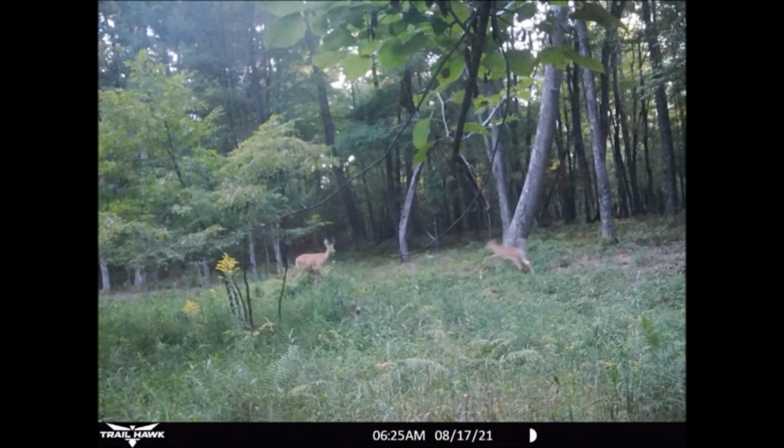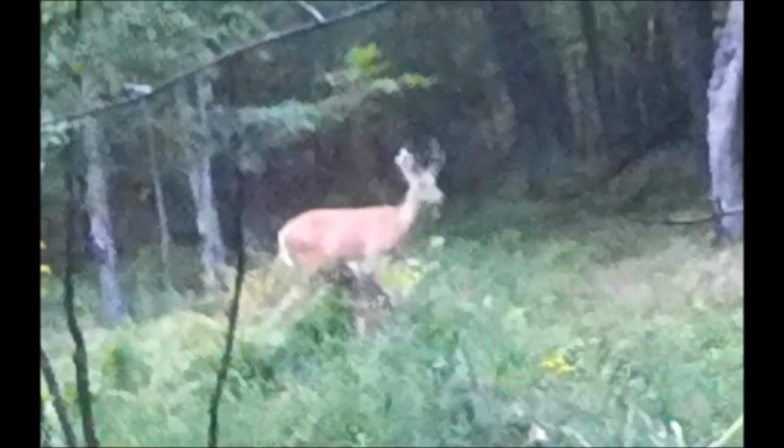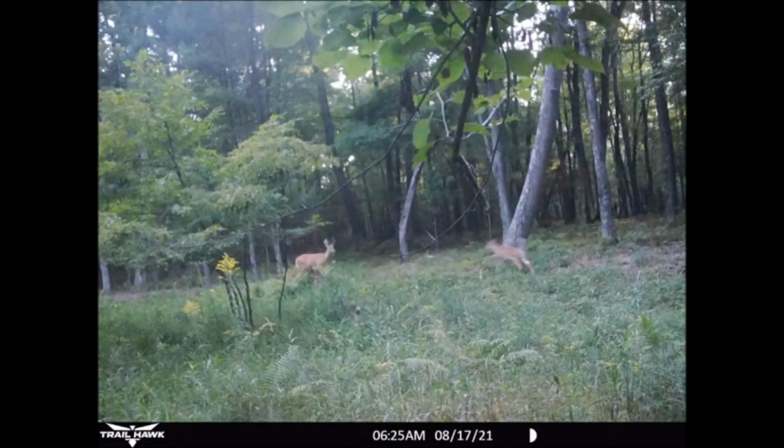Now talk about a buck pause on our acreage. This 6-point buck is the only, yeah, you heard me right, the only buck to show up on our trail cams in August, appearing on the 17th at 6:25 a.m. The last buck activity was on July 20th. That's 27 days without any bucks on our 8 trail cams. And with this being the only buck in August captured on film, it totals 1 buck over 42 days that shows up on our acreage.